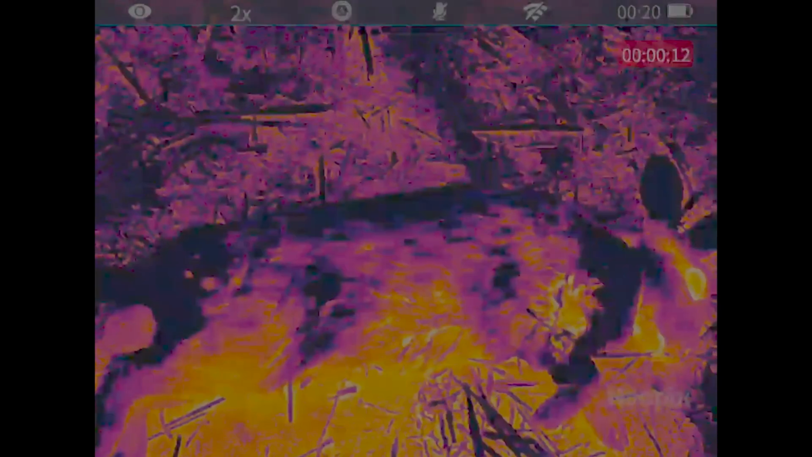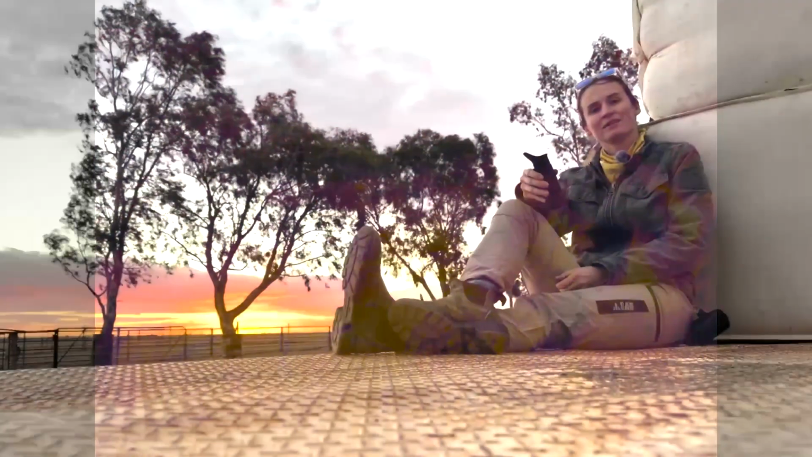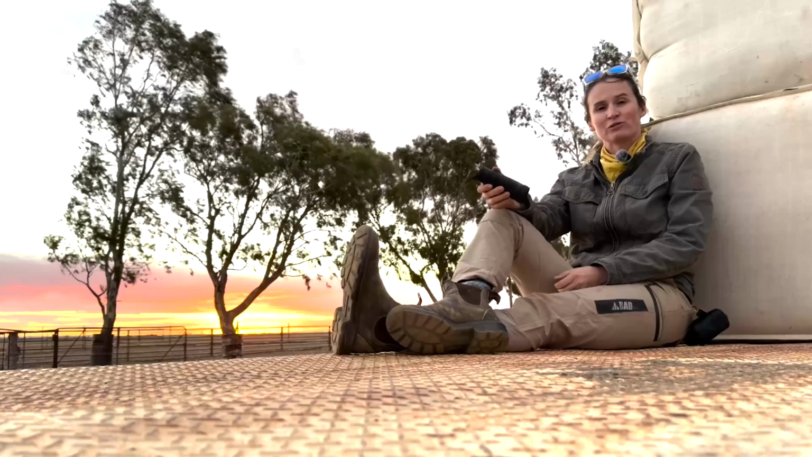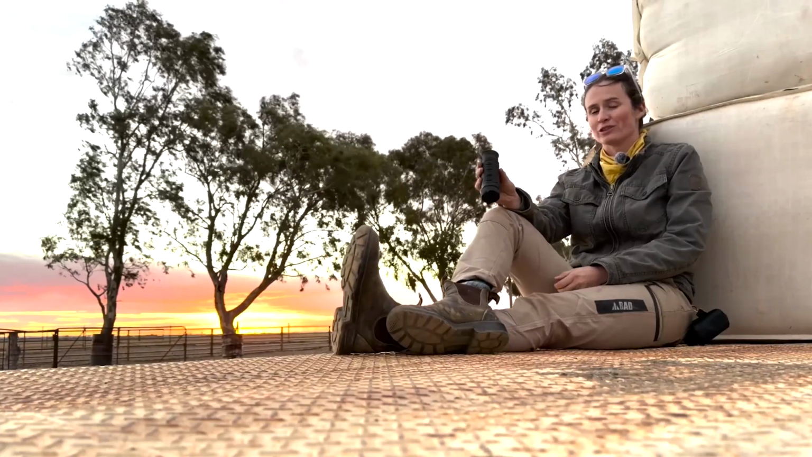I couldn't find a rabbit that I've dropped here, but with the thermal monocular you can just make out its heat signature. Perfect for finding it, confirming the shot placement, and ultimately improving your aim. After taking the Nocpix Lumi with me on multiple trips, it has really proven itself to be a valuable little companion.